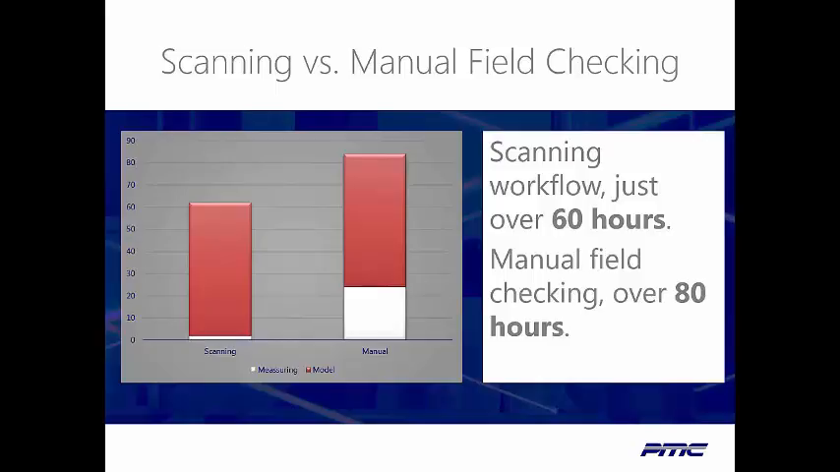So in this one, we're estimating that this would take around 24 hours to manually check. It would also require additional safety personnel and sending people up in man lifts in order to access the conveyor and take measurements. On top of that, from the modeling perspective, we think it would take about the same amount of time to model from manual versus from the scan.